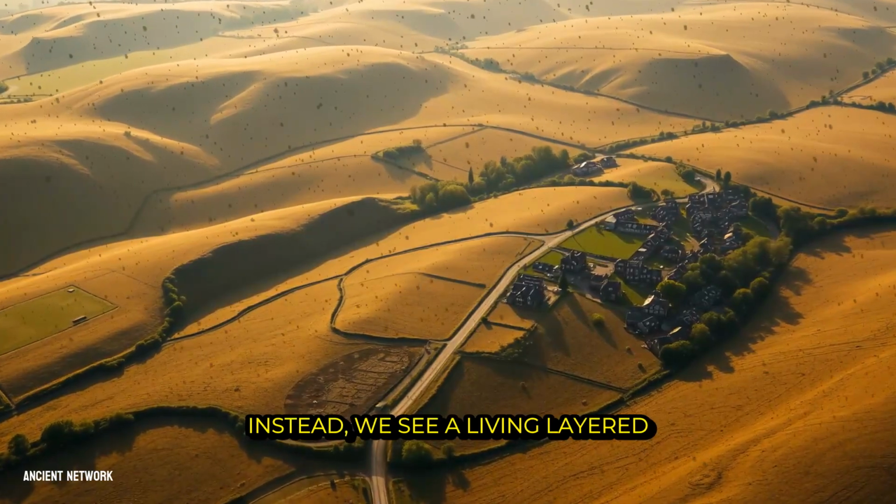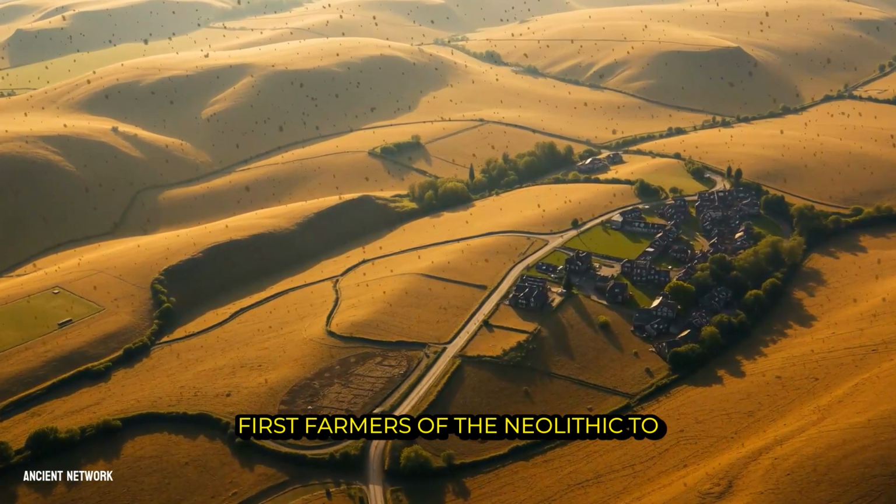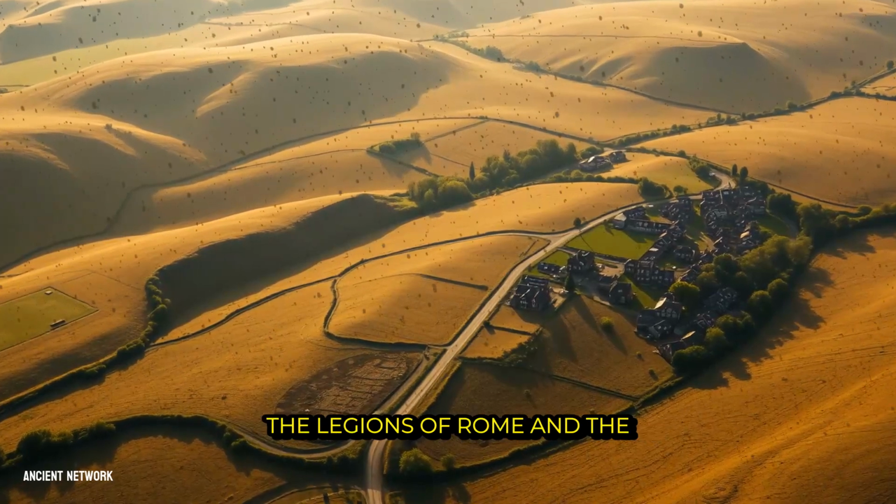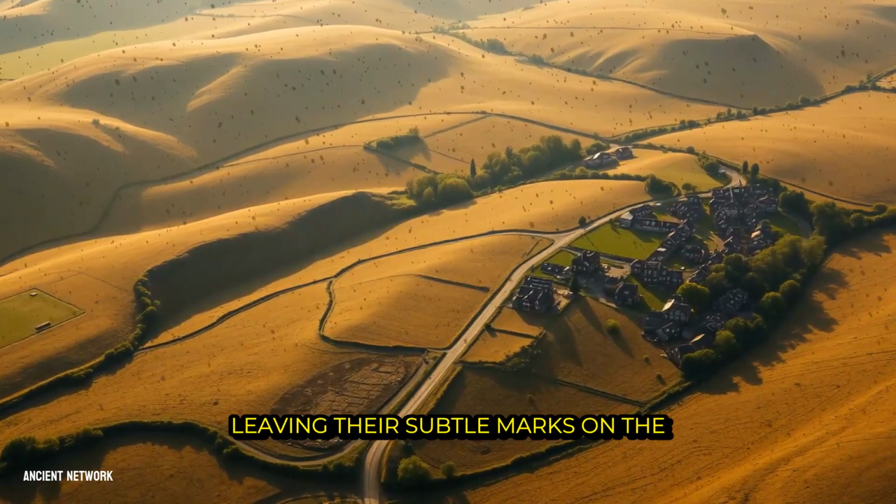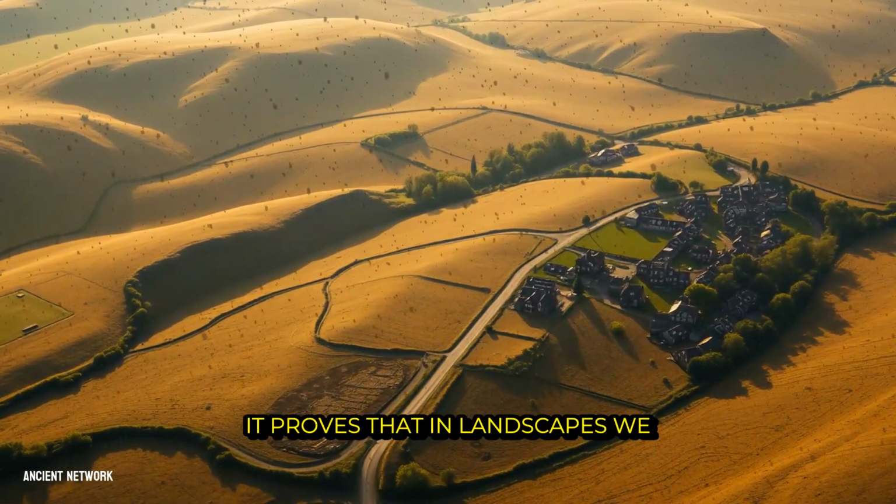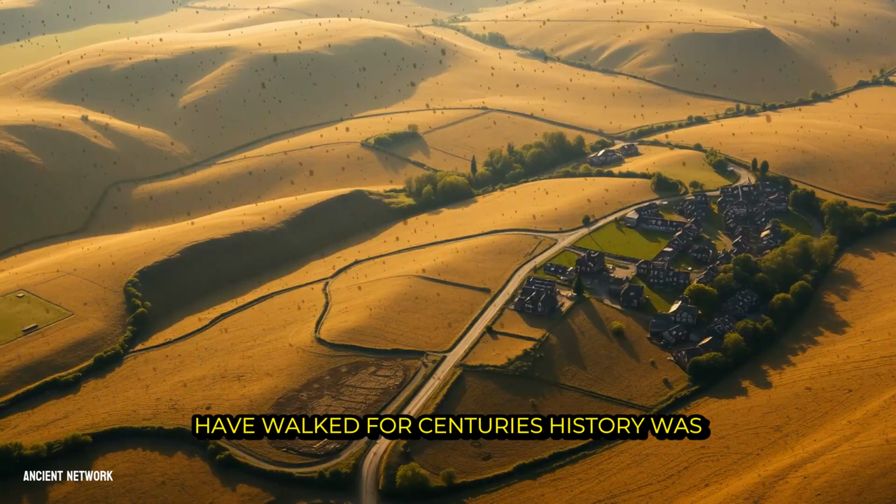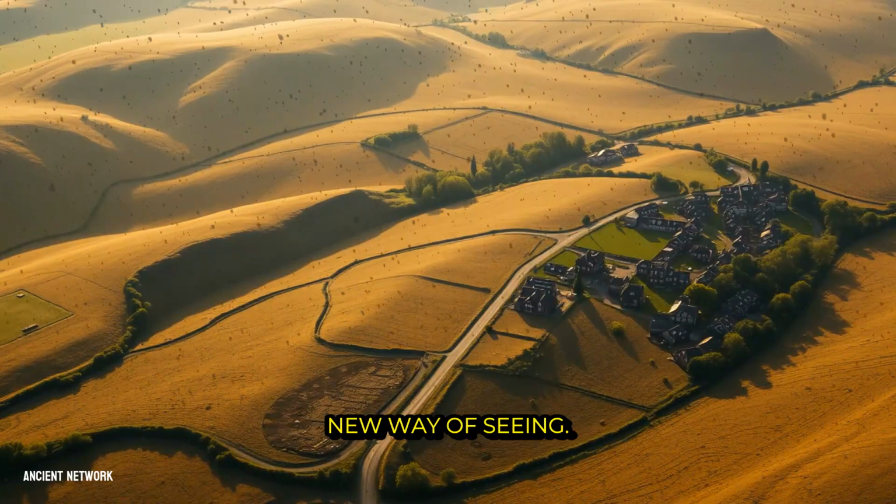Instead, we see a living, layered manuscript of human endeavor, from the first farmers of the Neolithic to the legions of Rome and the peasants of the Dark Ages, all leaving their subtle marks on the same earth. It proves that in landscapes we have walked for centuries, history was never truly lost. It was merely waiting for a new way of seeing.